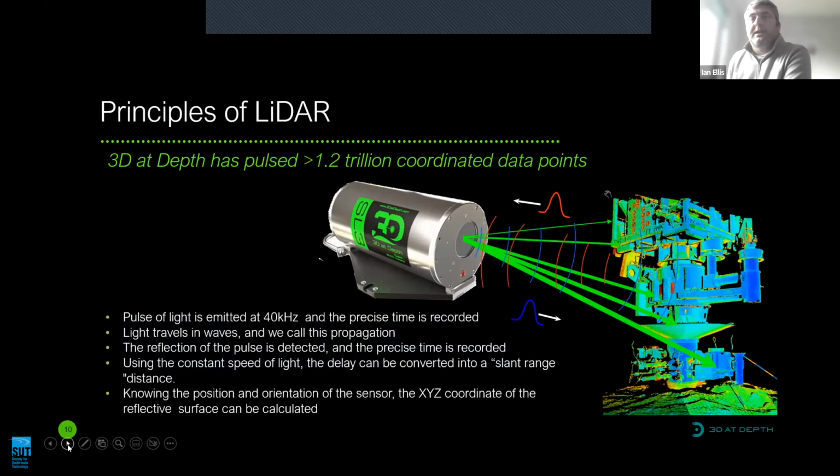The principles of our technology: LiDAR stands for light detection and ranging. We pulse light at 40 kilohertz, 40,000 times a second, and we have precise timing to know when the pulse has been emitted. The light travels in waves, which is known as propagation. There is a reflection from the target or the environment.